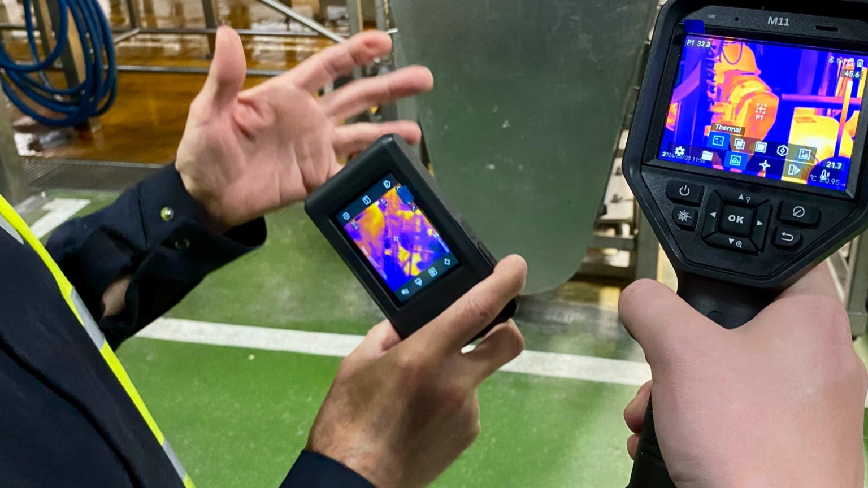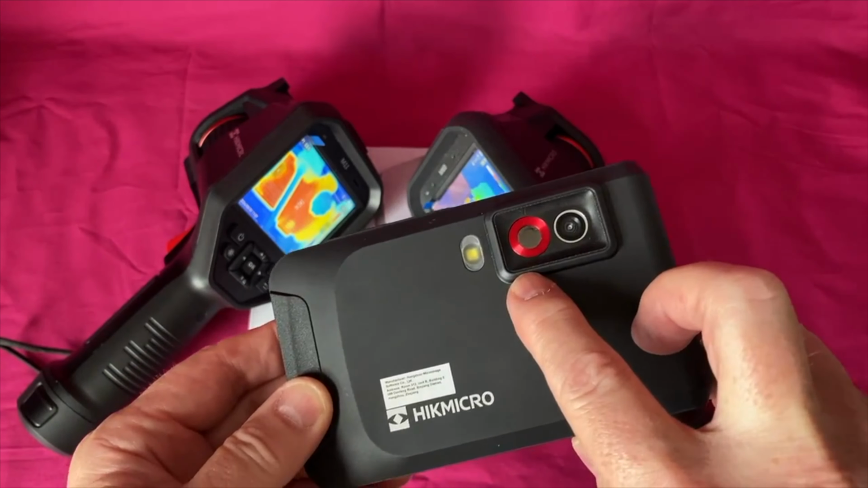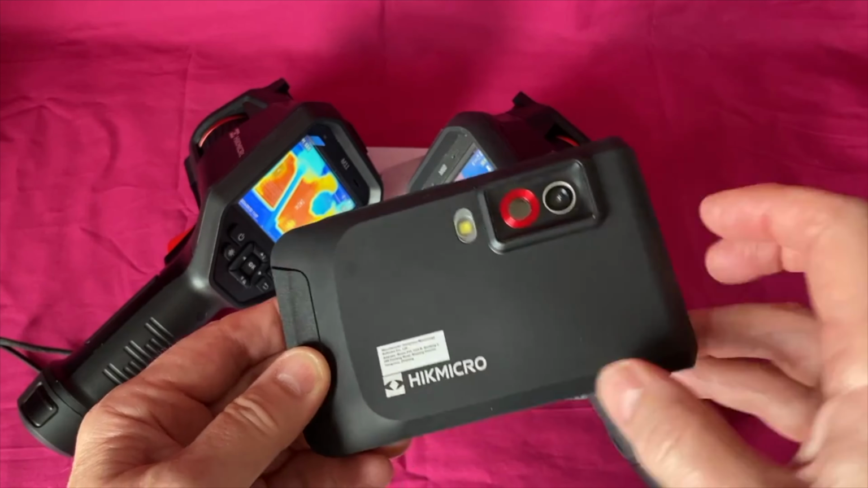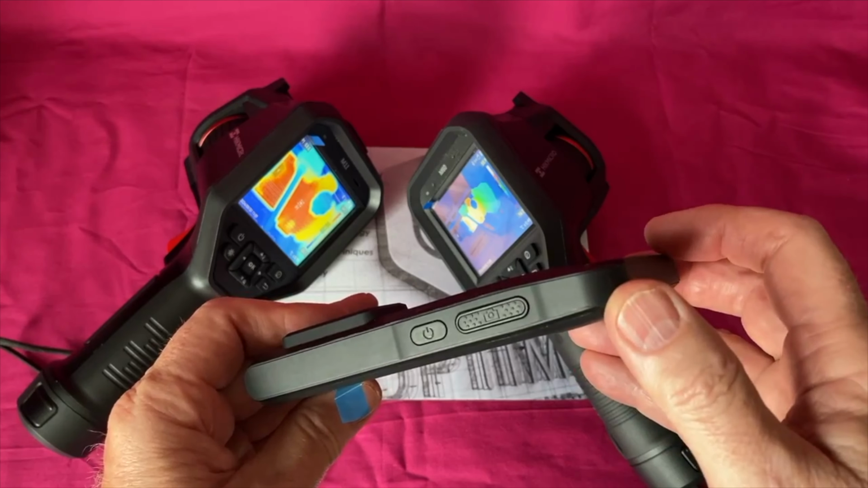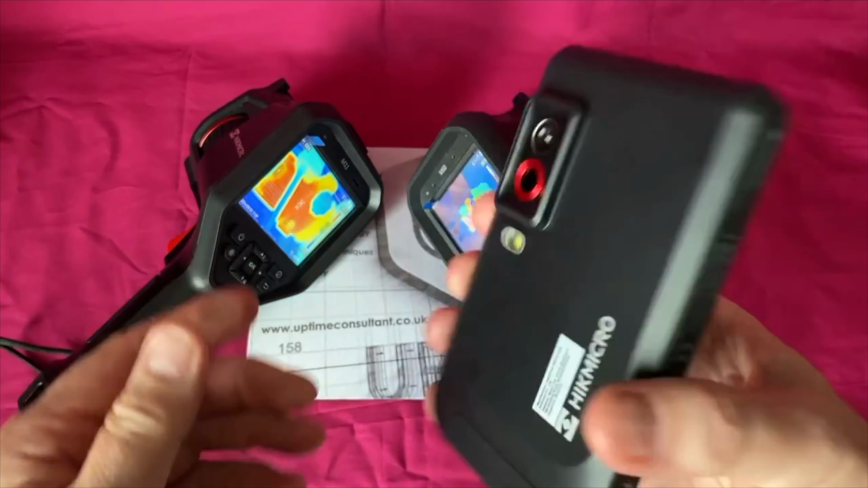LED lights really useful. Lots of engineers commented on this, said they wanted that on their existing thermal imager. IR imager here and visual lens there. Only 2 buttons. There's on off, there's a capture button, and if you press it longer you get video, and everything is controlled via the touchscreen. There's a video on that, go and have a look.